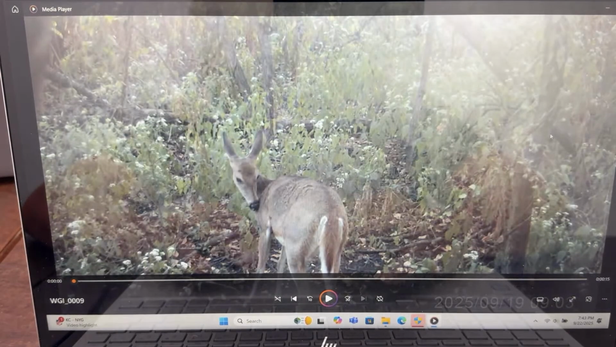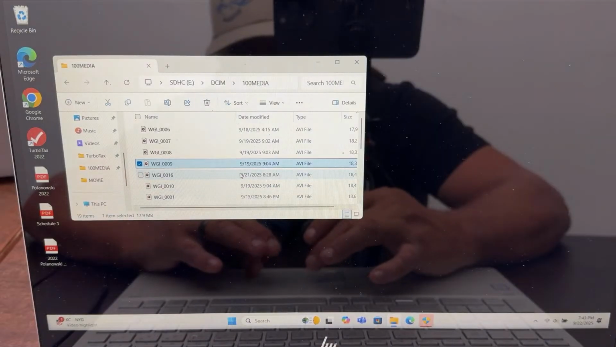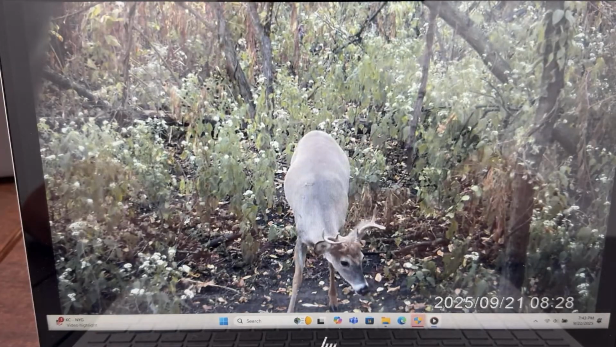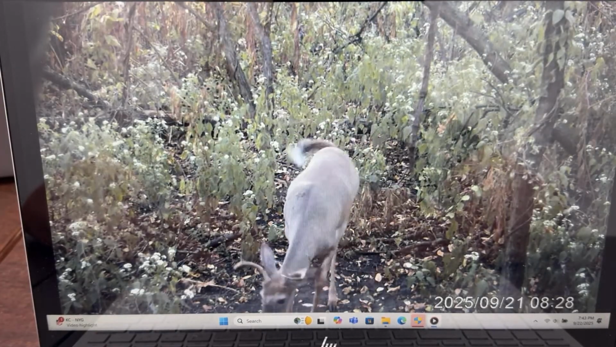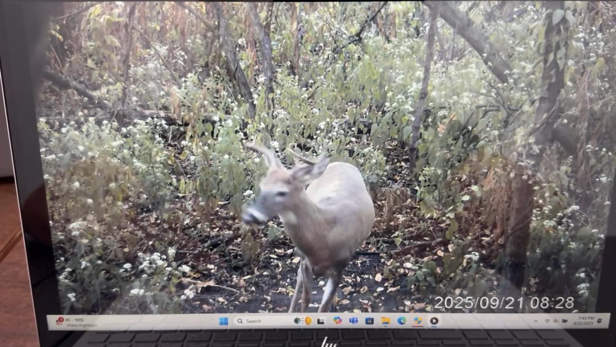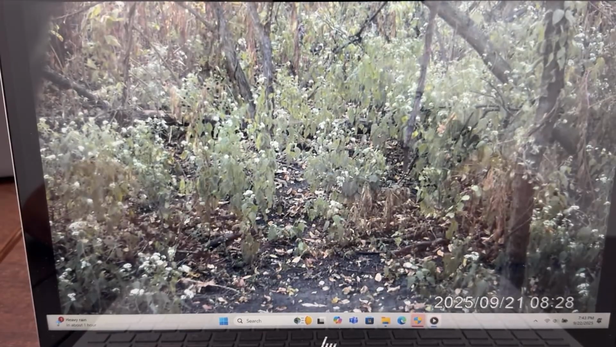And she's just hanging around the scrape there, standing there. But see, it goes from 9:19 to 9:21 on this camera. Now, there's a monster right there. There's a nice 6-point. But he was messing around with the vine. He's checking out the scrape, just looking around. That's 8:28 on 9:21, so that's 8:30 in the morning.